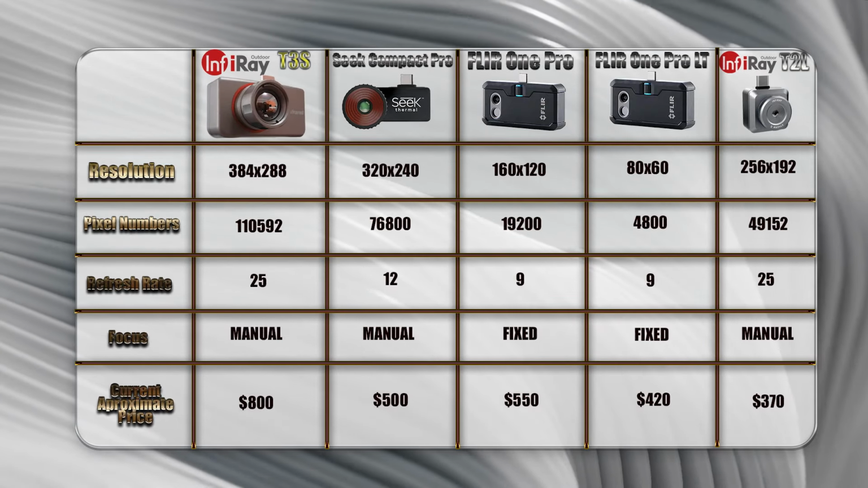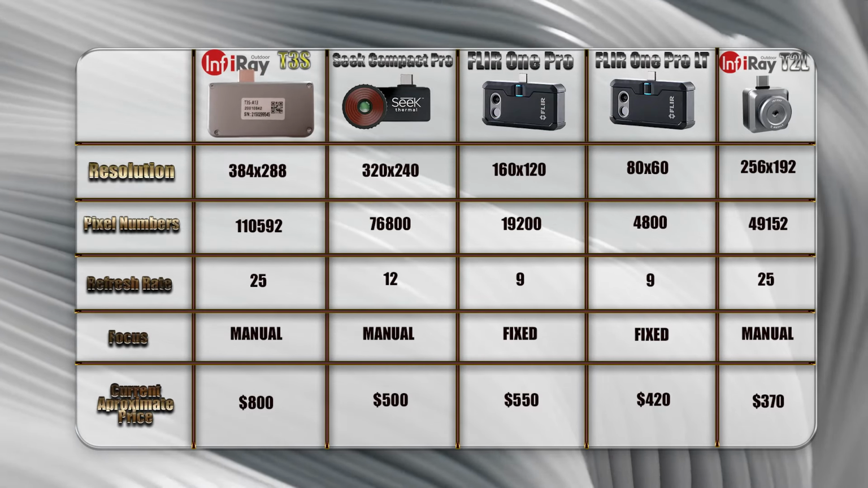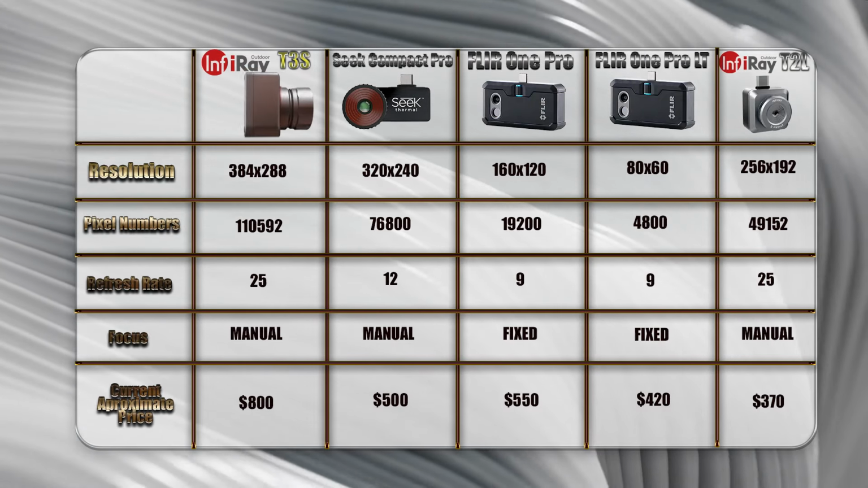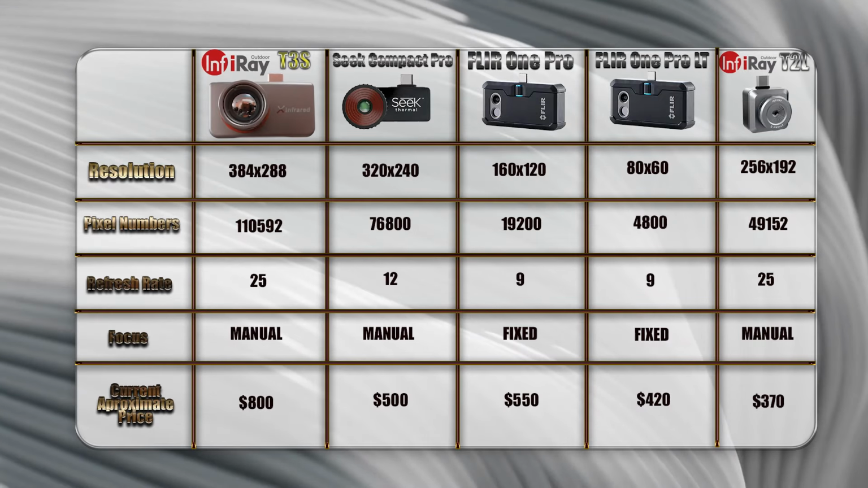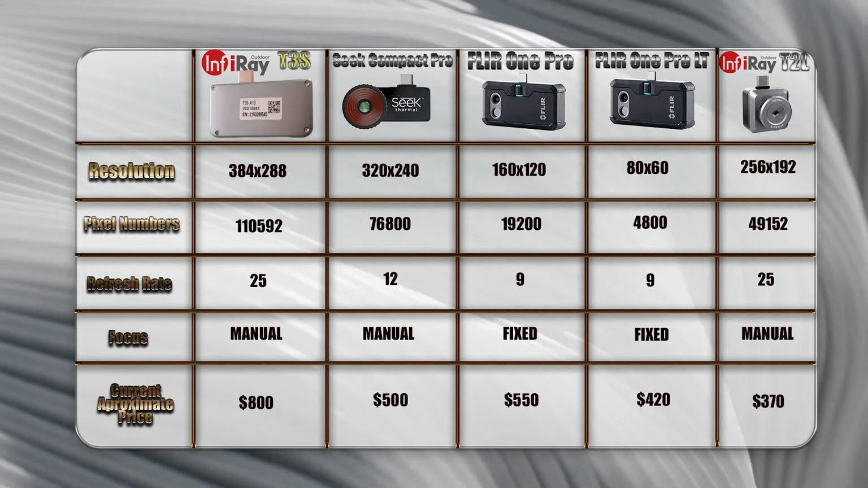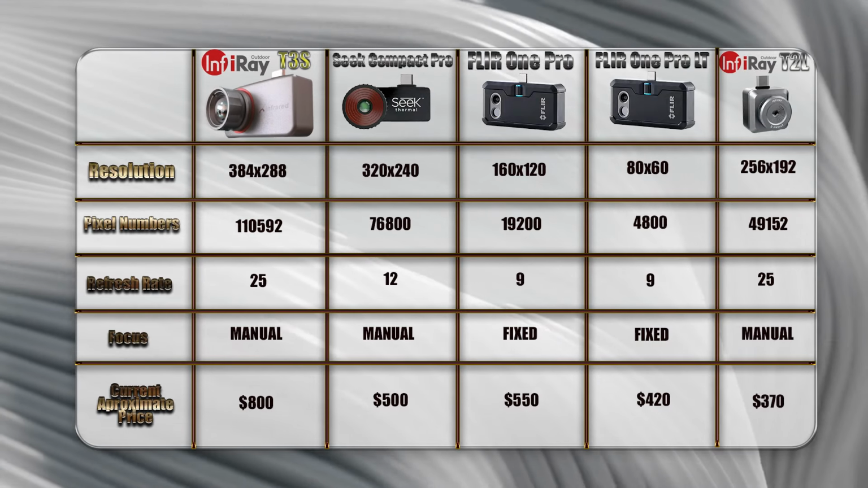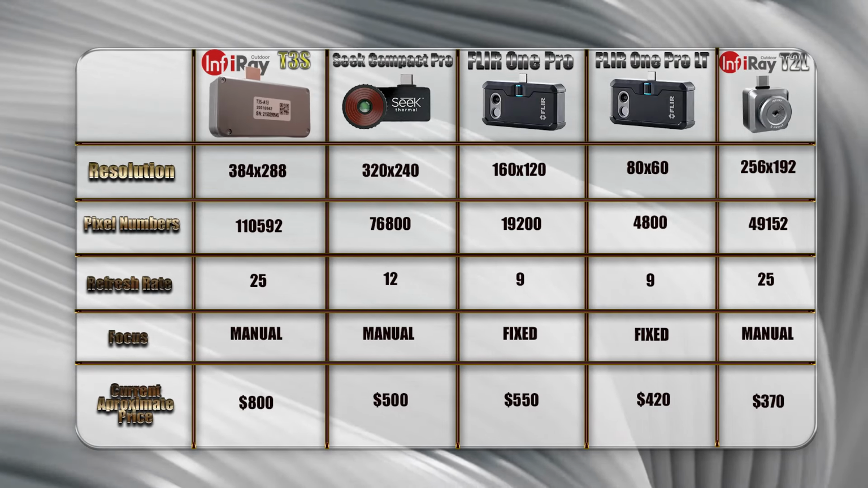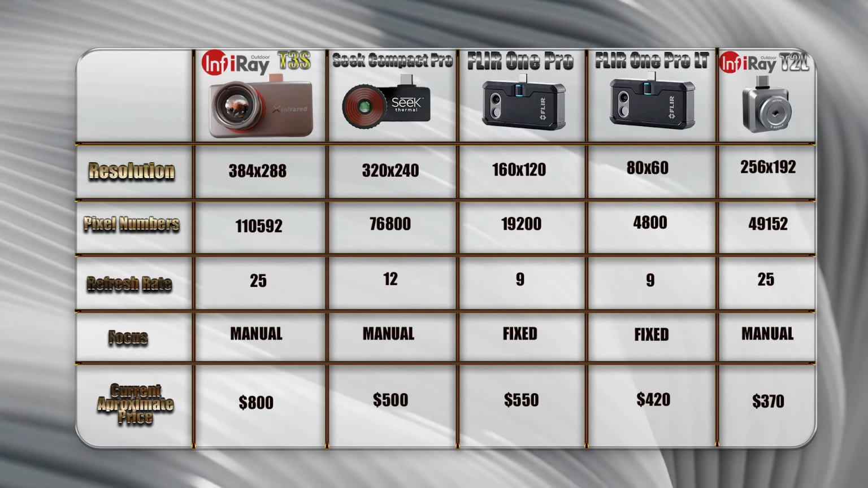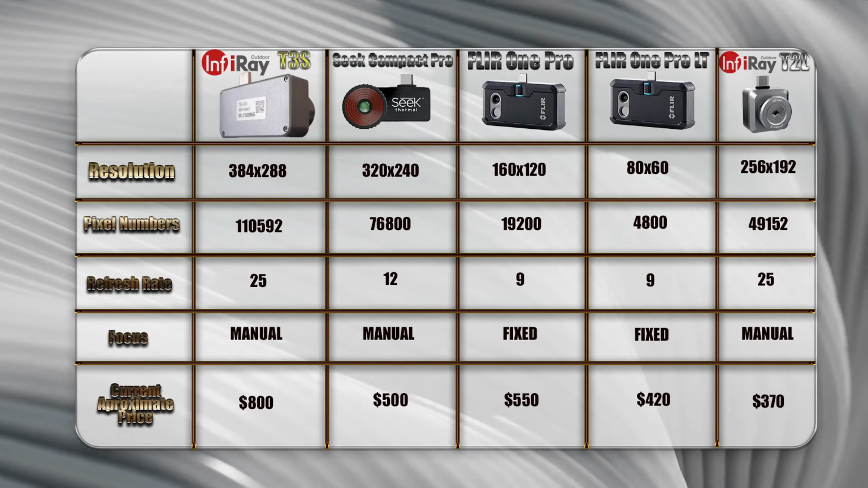The average price of the T3S is around $800 or a little more, but if you catch a seasonal sale, you can get it as low as sometimes $700. But for the same level of performance as the T3S from FLIR, you could expect 3-4 times this price, since FLIR is asking $550 for a thermal camera that has a resolution of 160 by 120, and not even the MSX can bring it to the level of a T2L that costs less than $370.